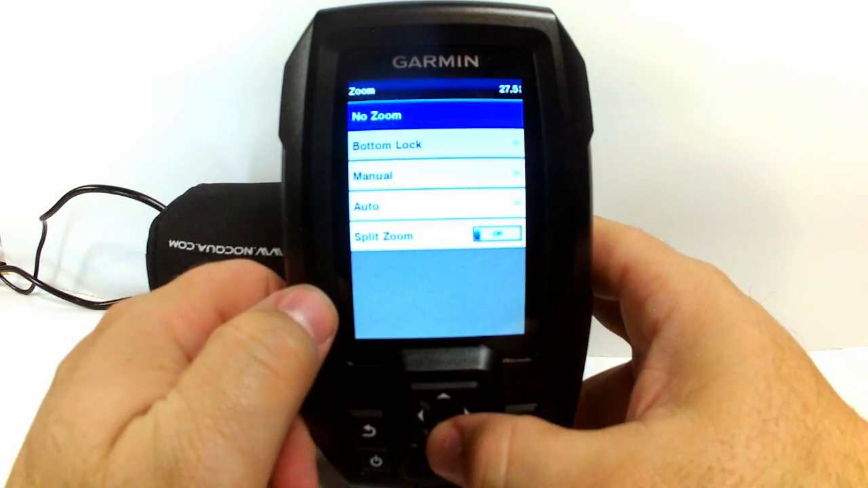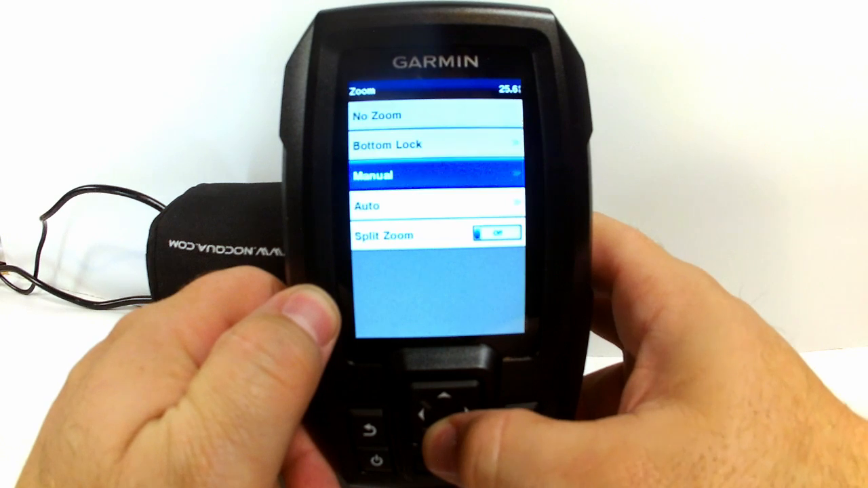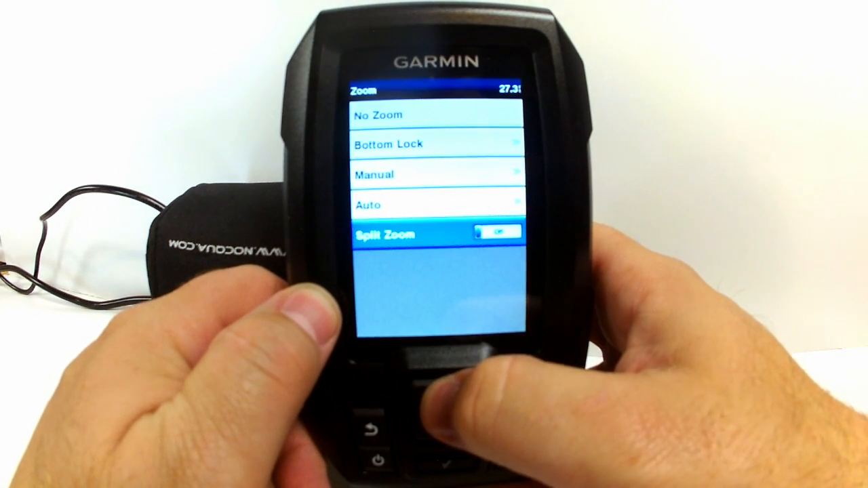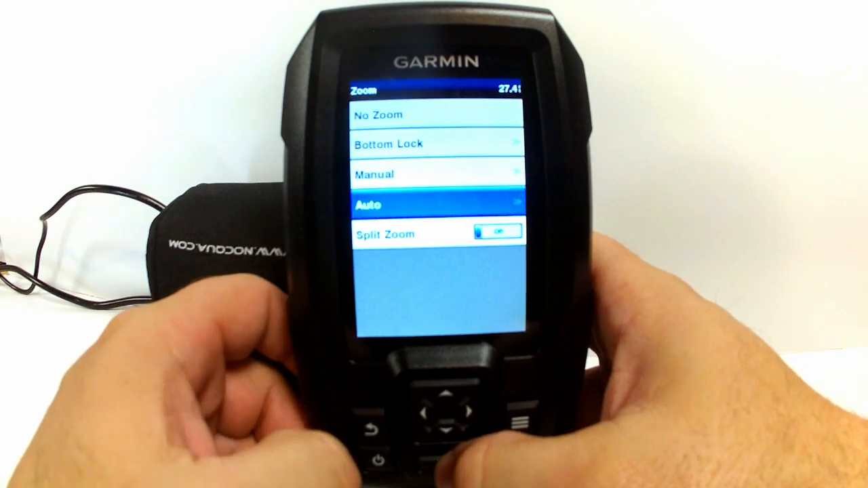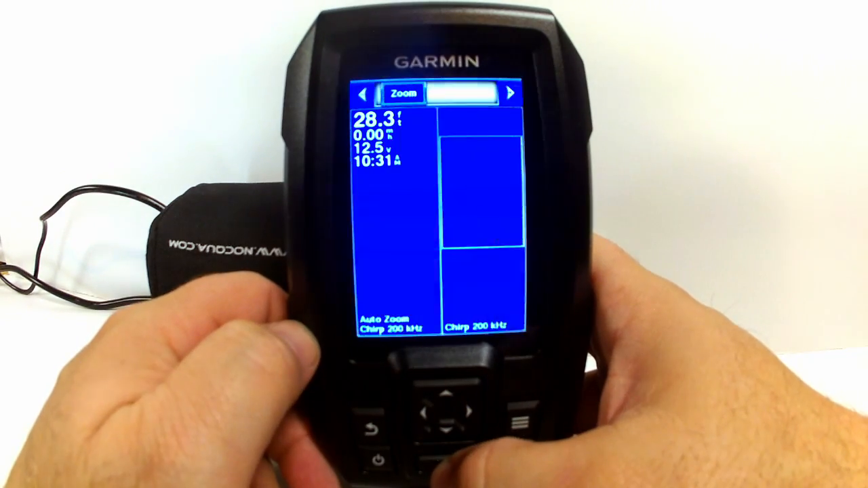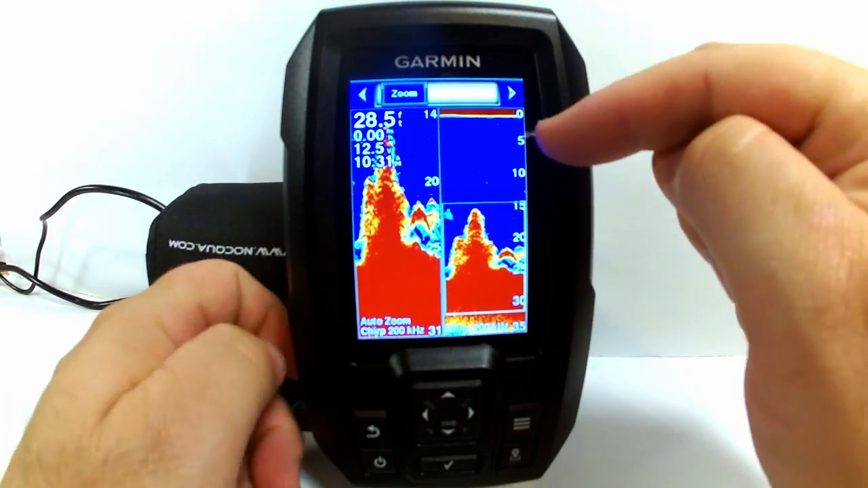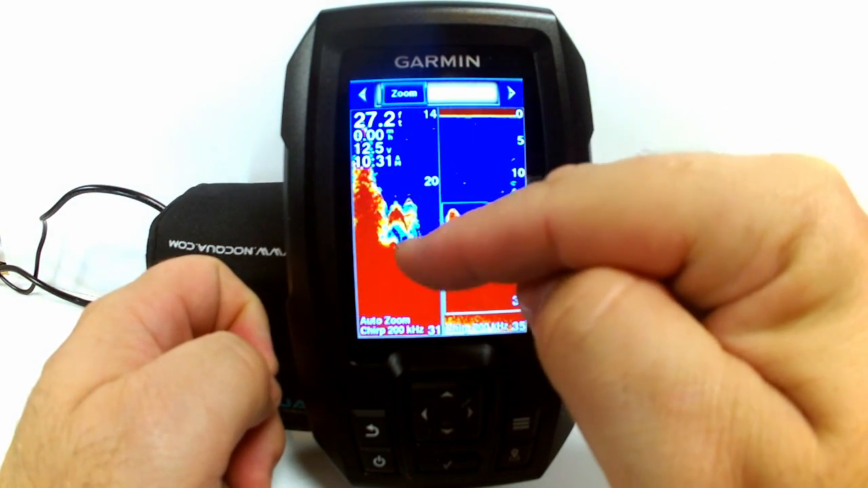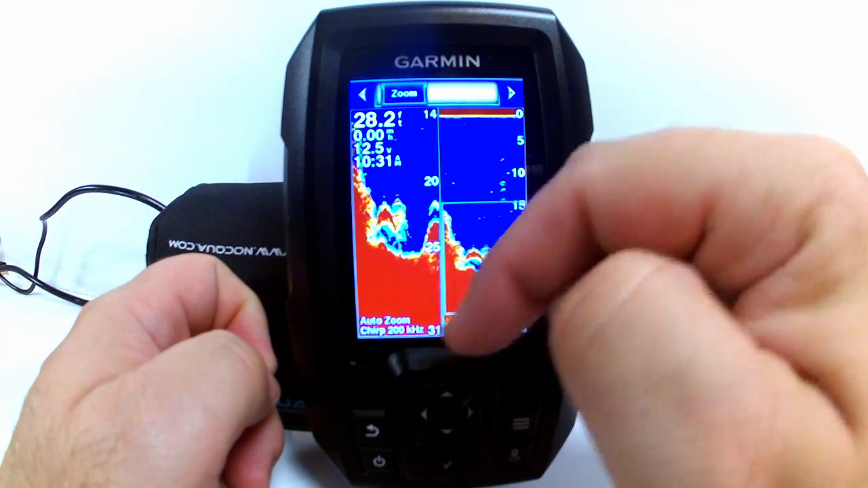The next feature we're going to talk about is the zoom feature, and there's a few options with that. No zoom, bottom lock, manual zoom, auto zoom, or split zoom. And if I'm going to use the zoom feature, I personally just like to set it at auto. Basically what it's going to do is show a zoomed view of the area where the most activity is.